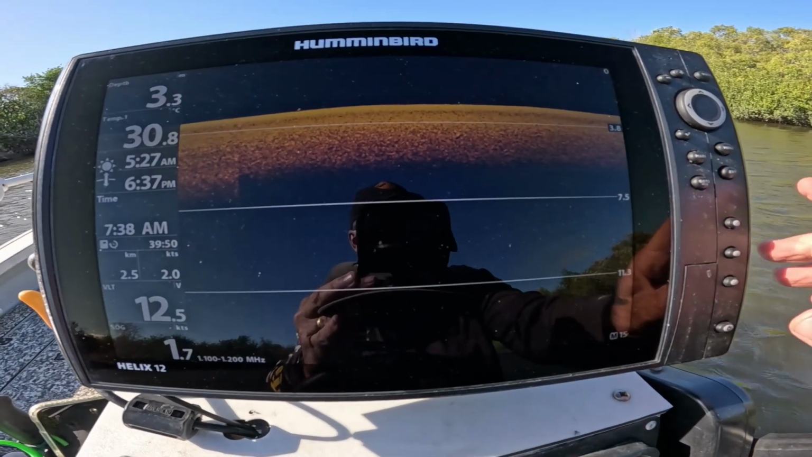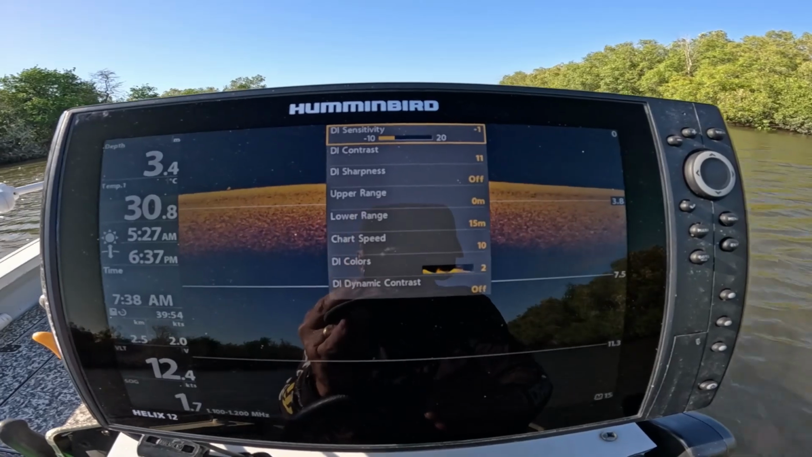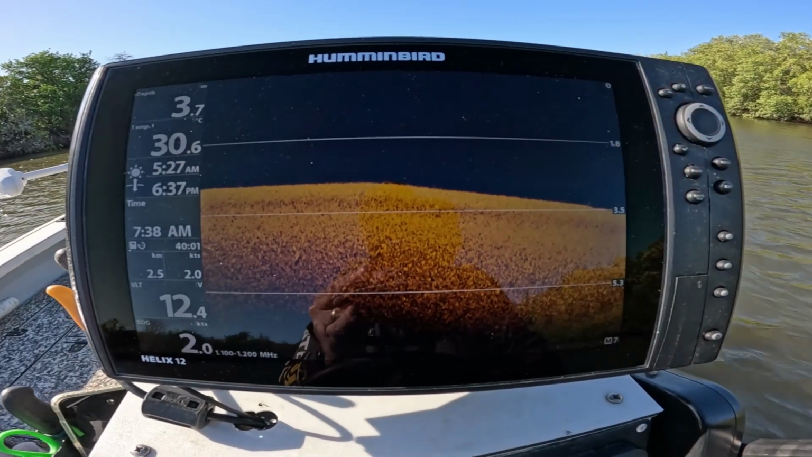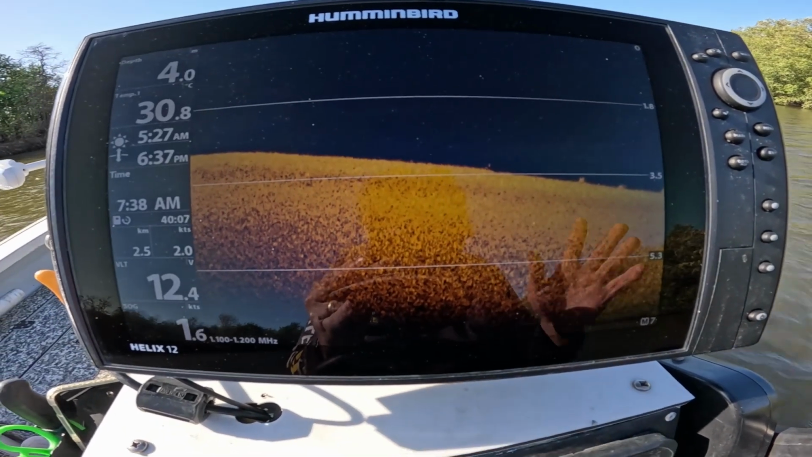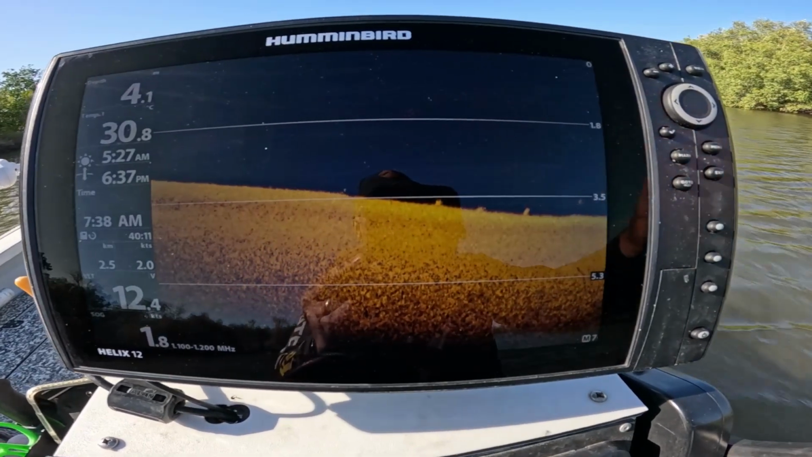Right, straight off the bat, let's go to settings. Everything I do is manual. I even do the depth manually. I don't go into auto mode at all. One thing I do is I hide everything I don't need. So I'll go through what I have on the sounder.